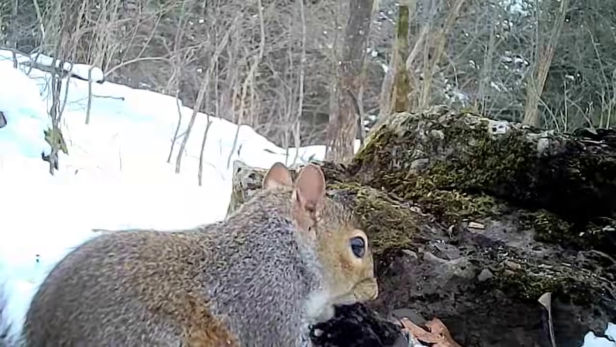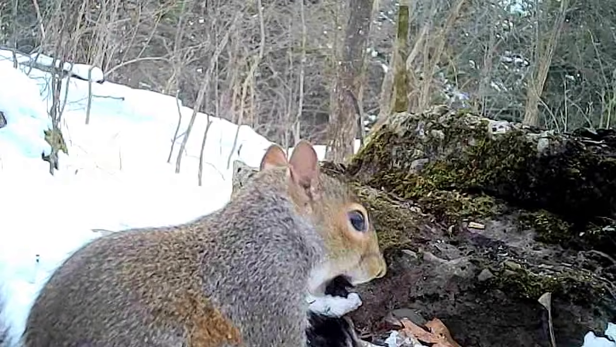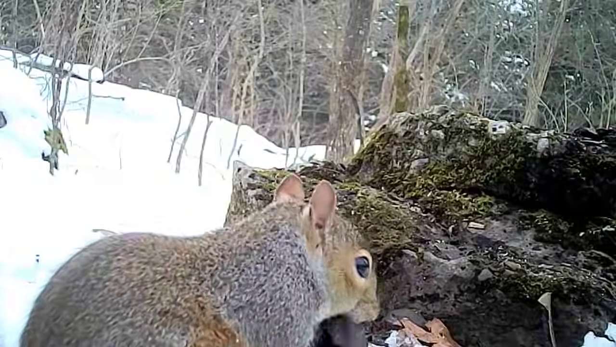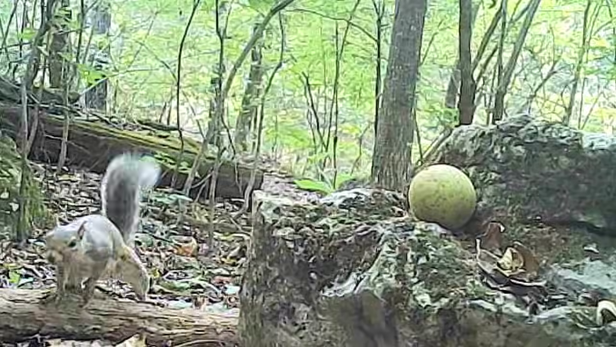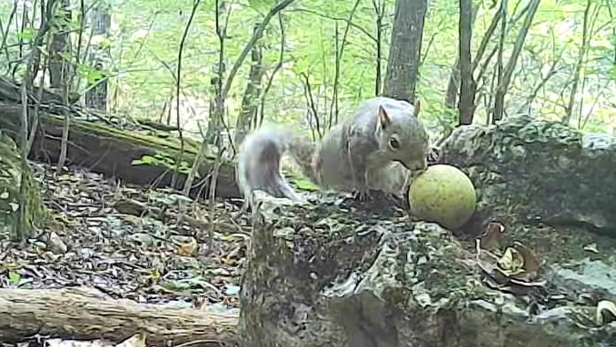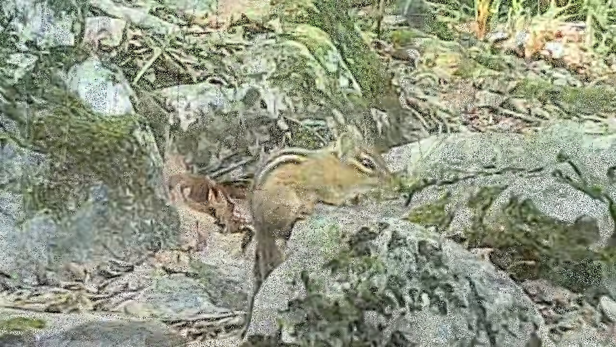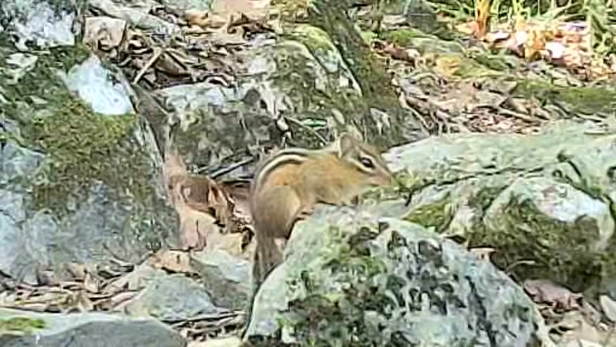Now, old Ricky here, he likes walnuts, but we didn't have a good year for walnuts this year. But he loves them when he can find them. They didn't last long this year. Maybe next year we'll have a better crop. But there's plenty of acorns.